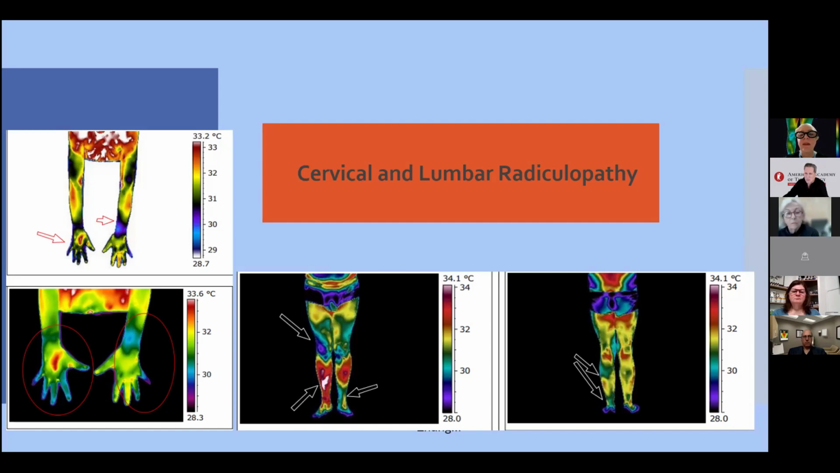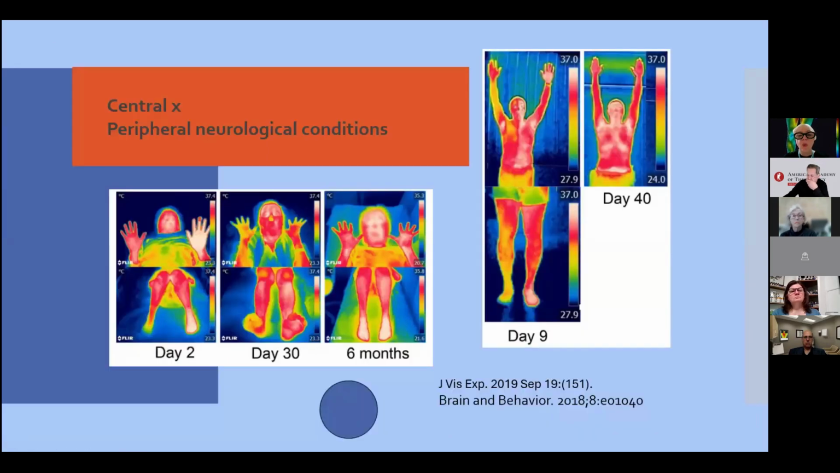It's a very easy and quick way during your examination, at the same time as your physical examination at your clinic. You can see the difference between peripheral neurological conditions and central conditions.